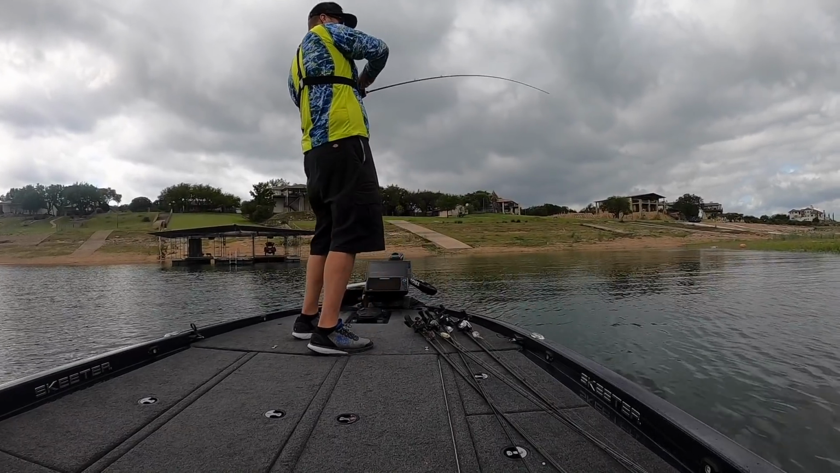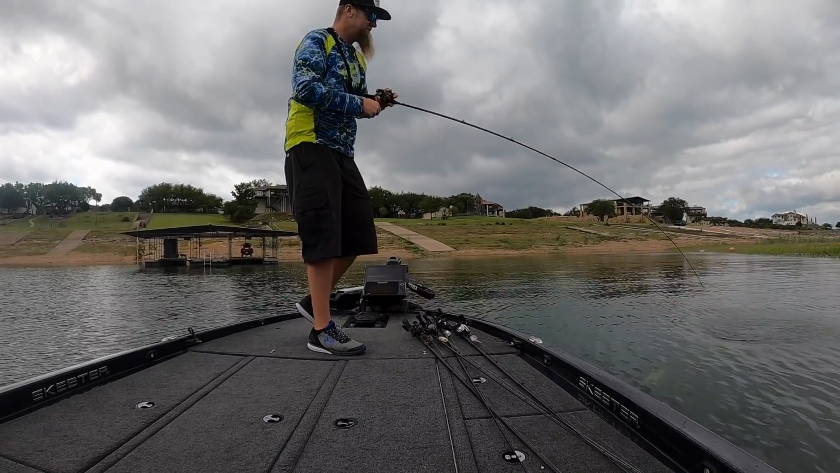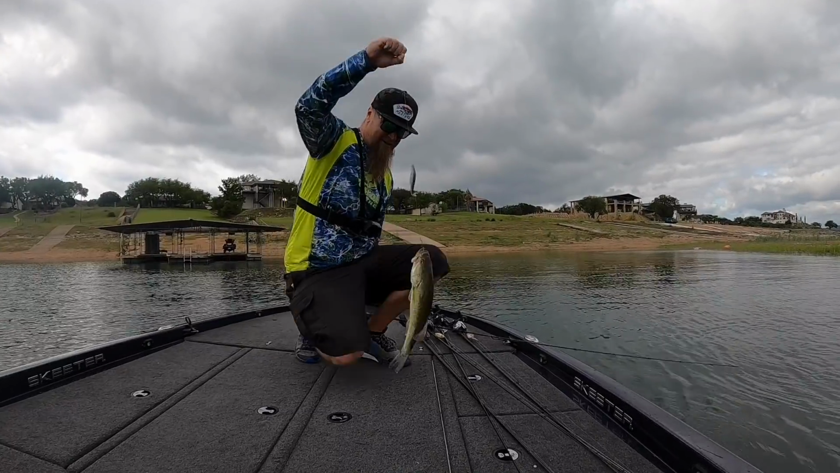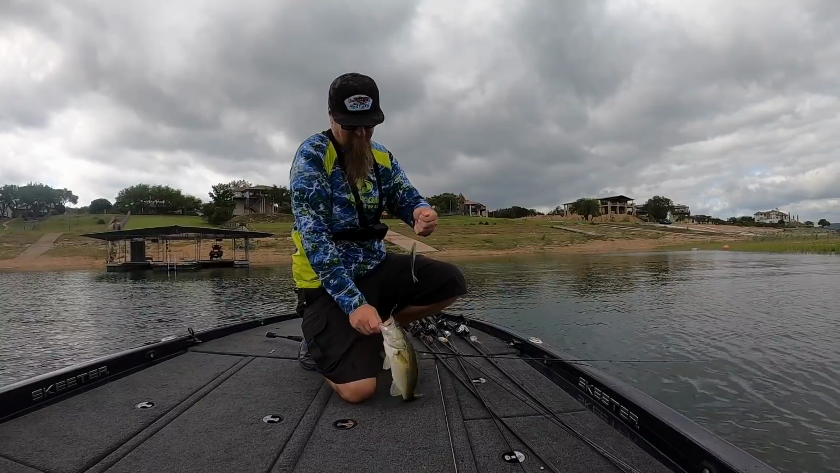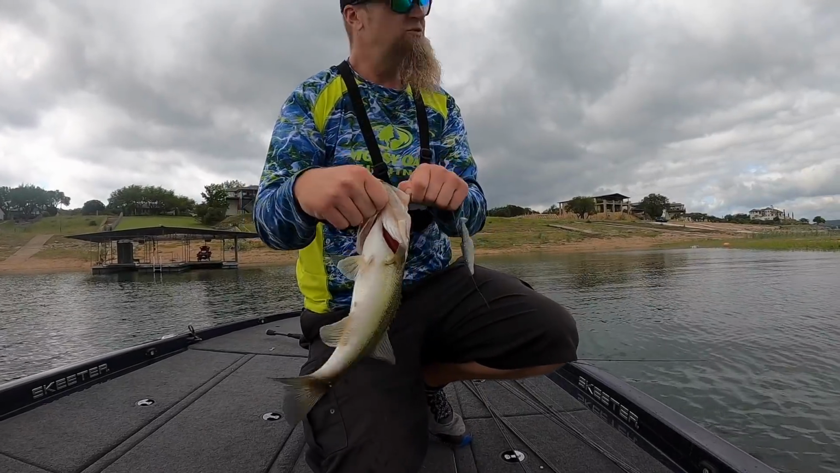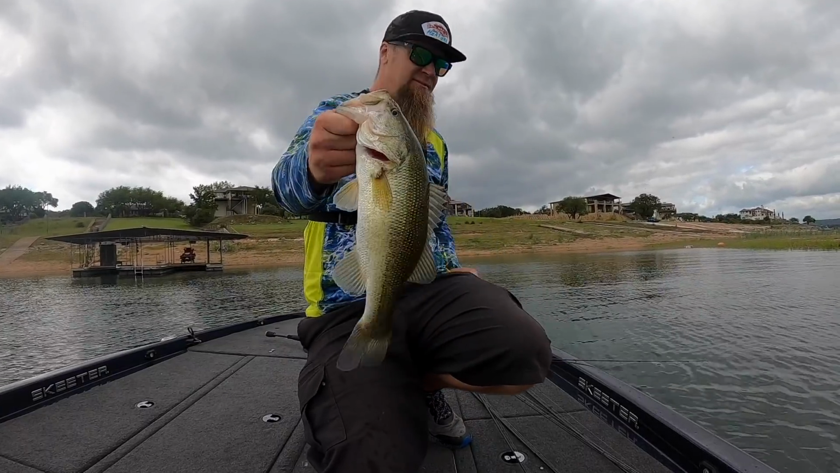I knew it, man. As soon as I cast over there by that grass, there's a nicer fish. He smoked that thread fin too. Oh, there we go. Little roof of the mouth there. Not a bad one. Number 3.